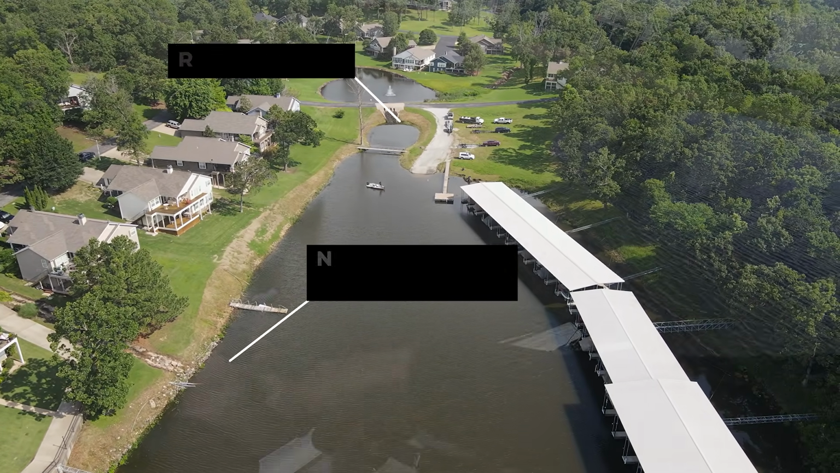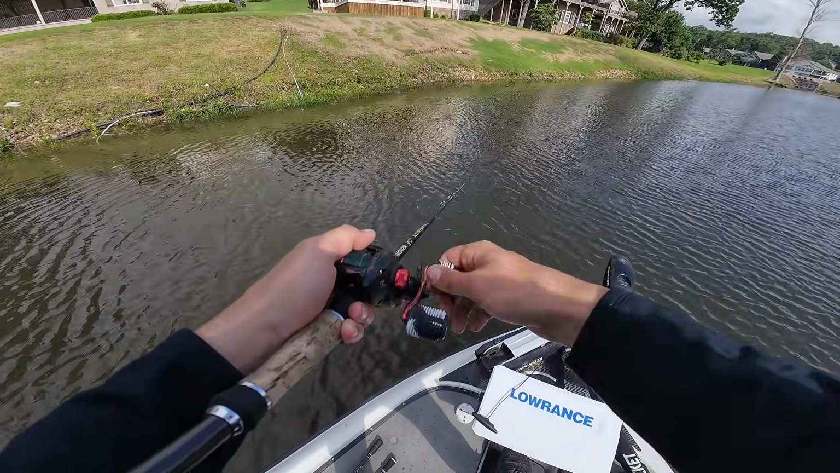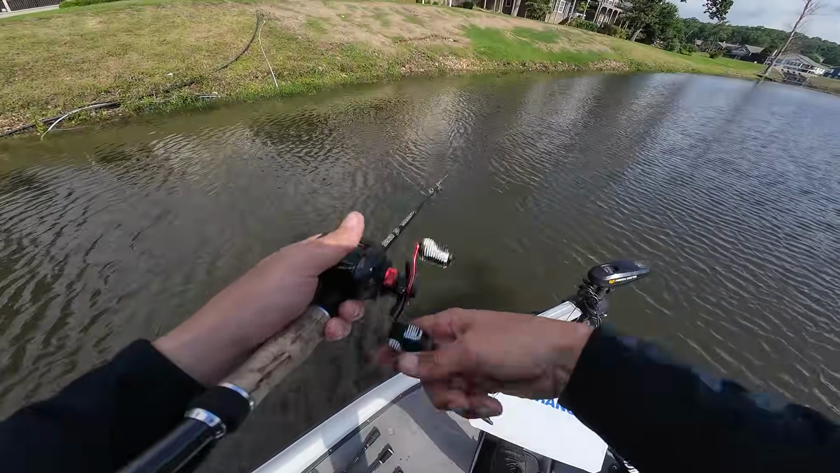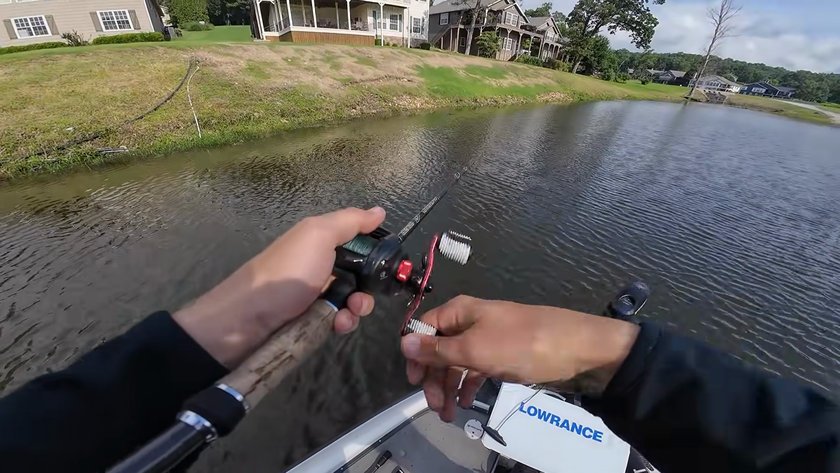And there's not any water going over the top of this thing right now, but with all the rain we've had the last 2 days and the lake coming up 3 feet, I'm sure that there was water pouring over this over the last couple days. And so I thought this would be a great area for the shad and the bass to kind of accumulate.